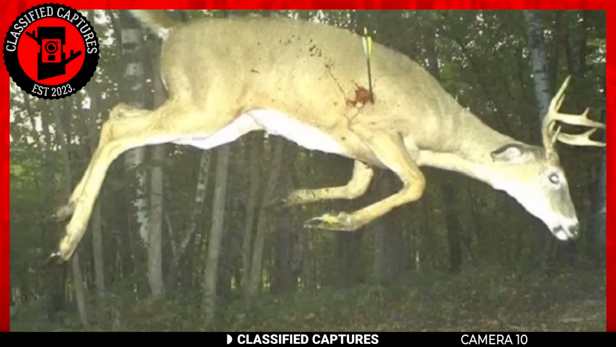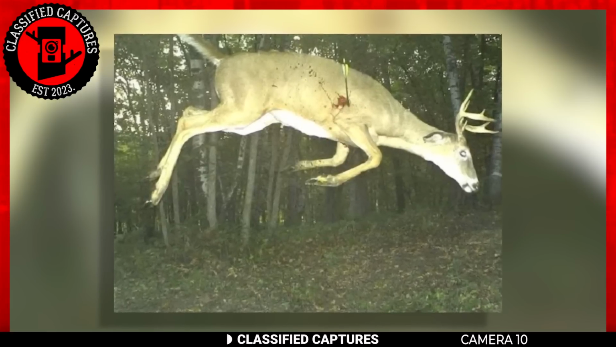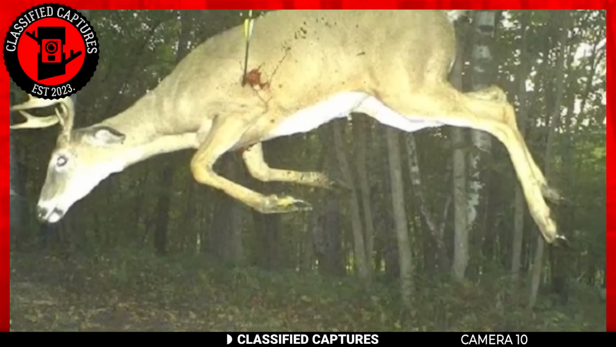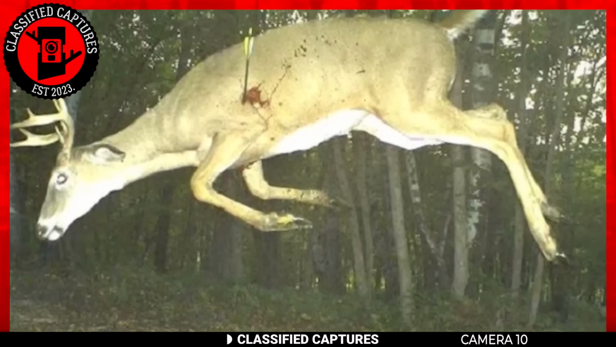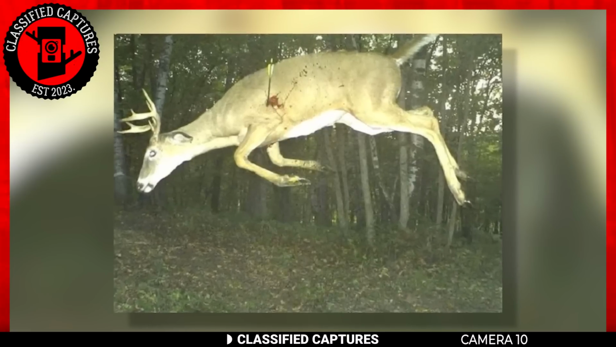Take a look at this trail cam footage. We see a deer with an arrow in its side, just above its hind legs, jumping although it was injured. Given the severity of the deer's injury and the challenges it could potentially face in the wild due to such, do you think putting it down was the most humane option?